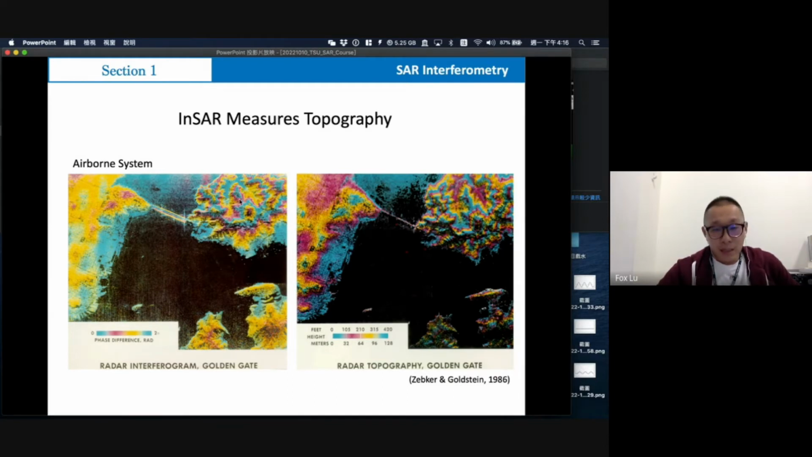When we got this and want to turn it into numbers, we will unwrap it, and then we can get the result on the right side. Here it shows the difference in meters. This case is in San Francisco, and the very straight, linear ground truth here is the Golden Gate, in San Francisco Bay.